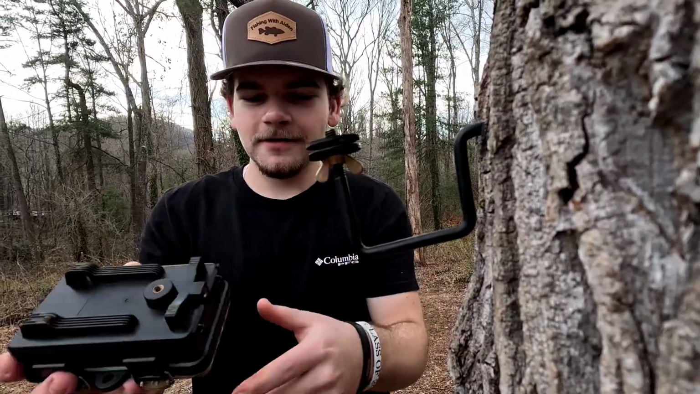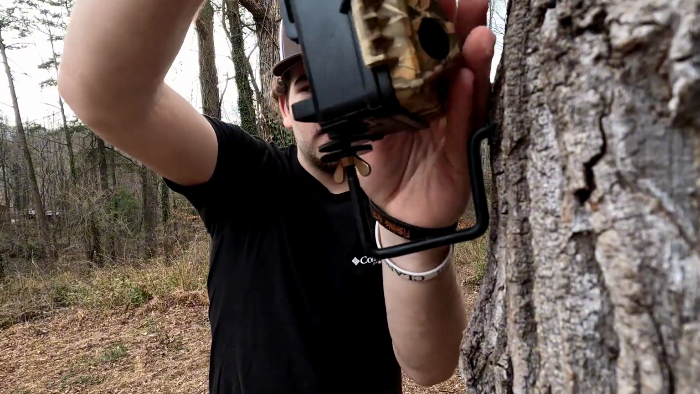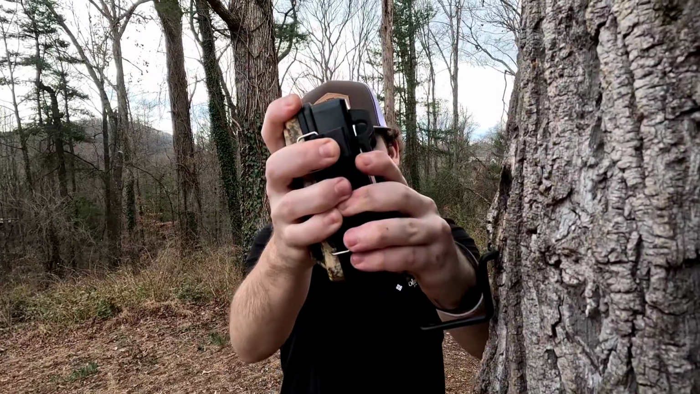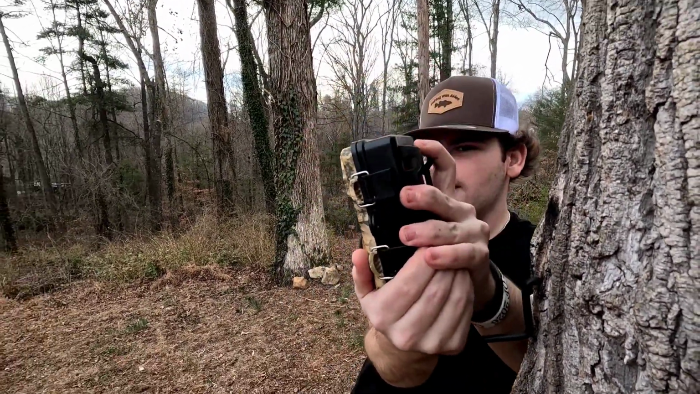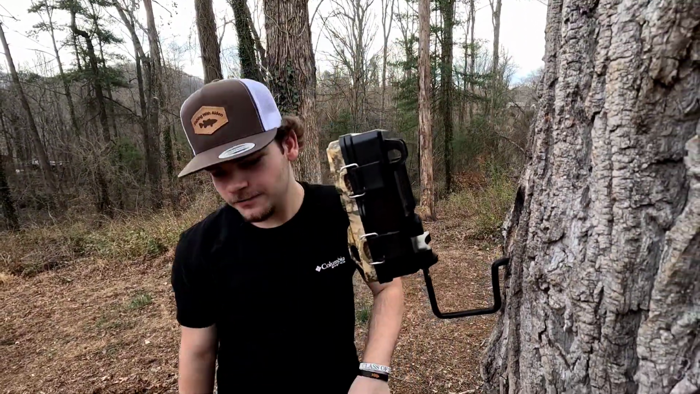All right, so now we got our mount here, a little screw on the bottom of the trail cam. We're just gonna thread it on there. Get it real tight on there too. Don't want to get it super tight, but probably right there. And you thread that little wing nut up, and that camera's ready to go.